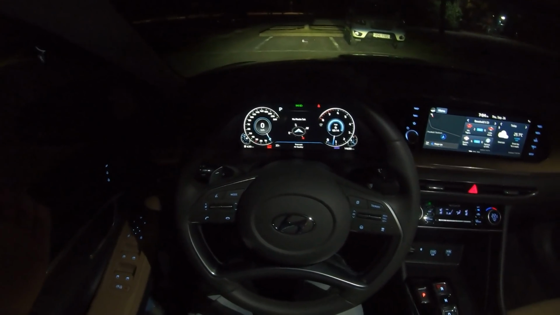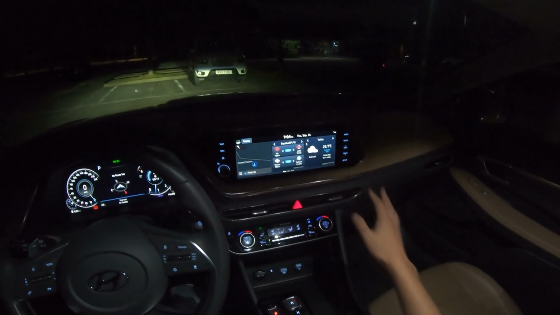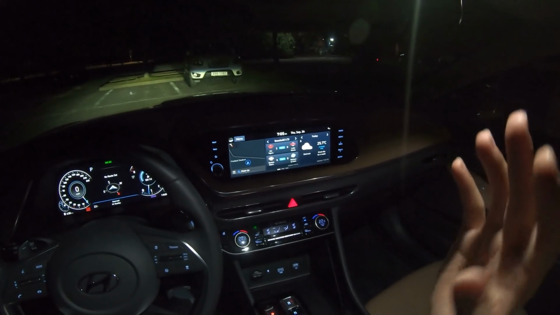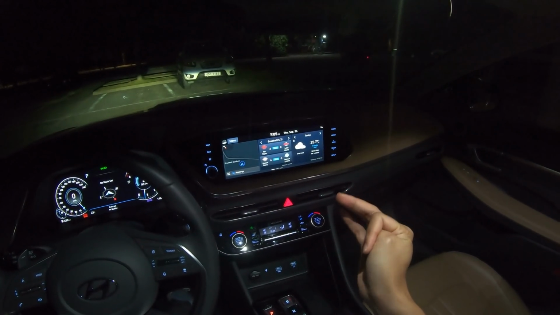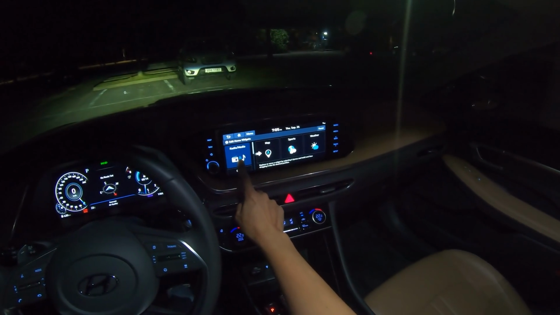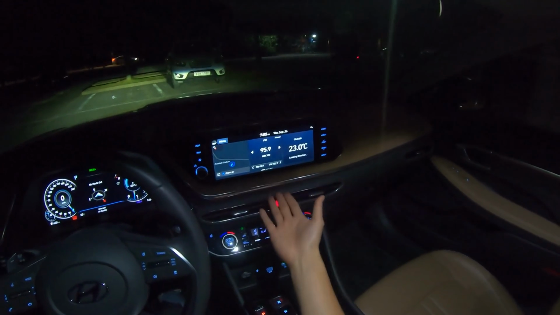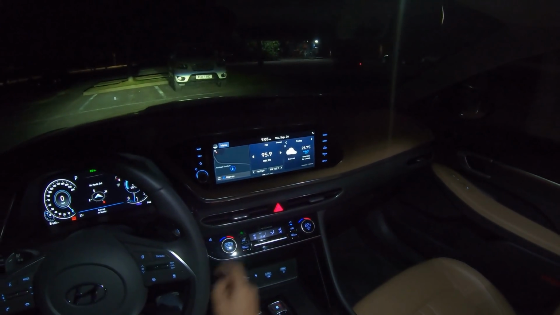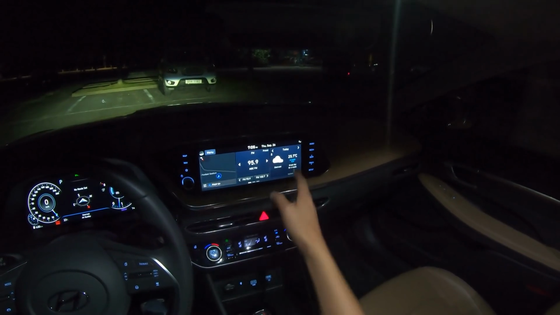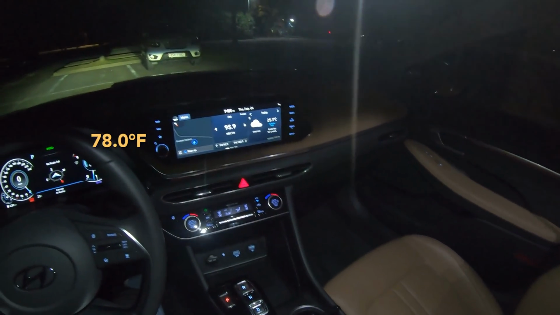And what would I want to show you? Yeah, to the right there's also a 10.25-inch display. It supports Android Auto and Apple CarPlay. You can also alter this so that it changes like this. Outside temperature is about 25.7 Celsius. I don't know, that's what's in Fahrenheit.